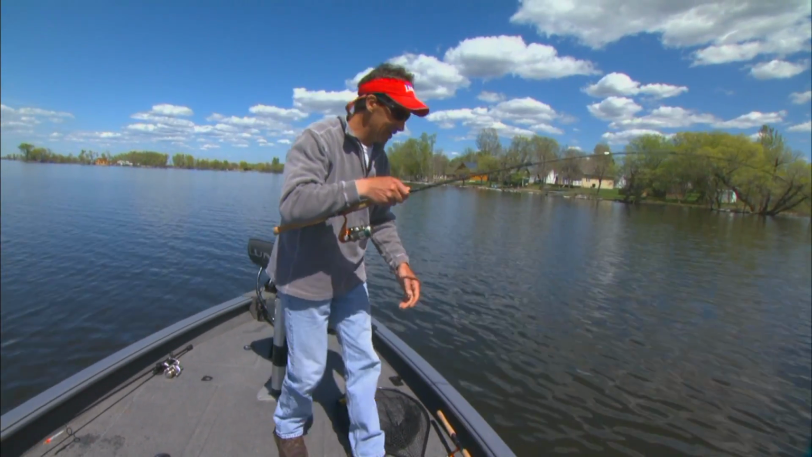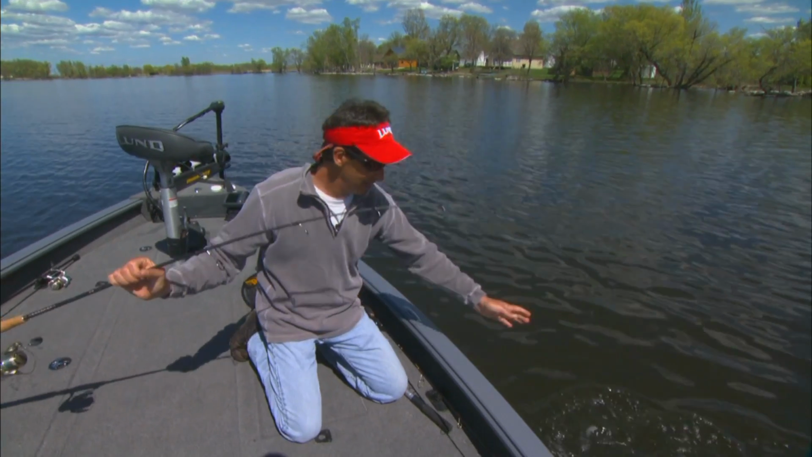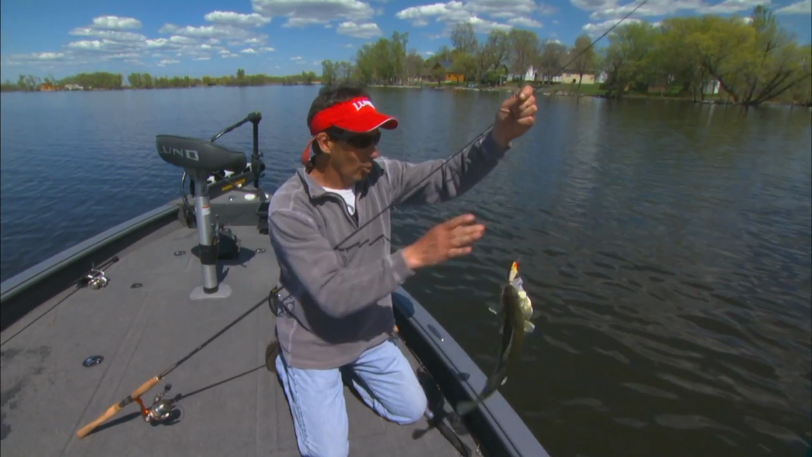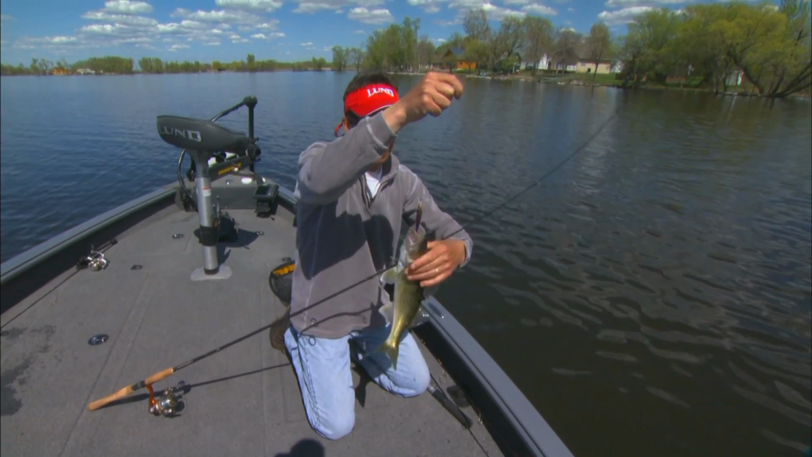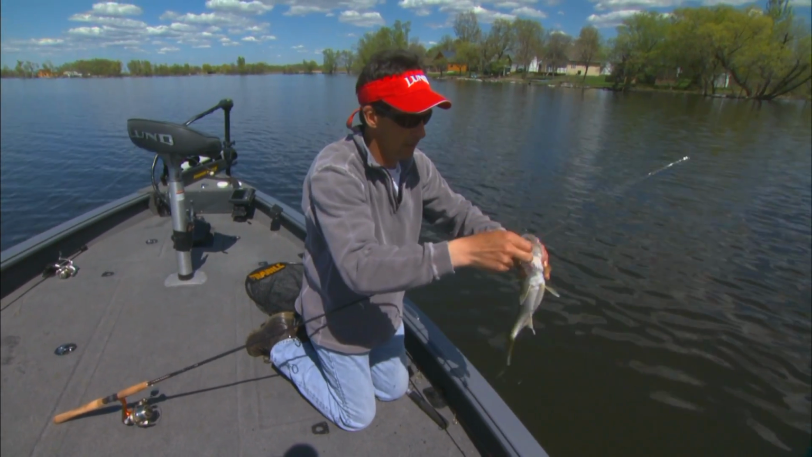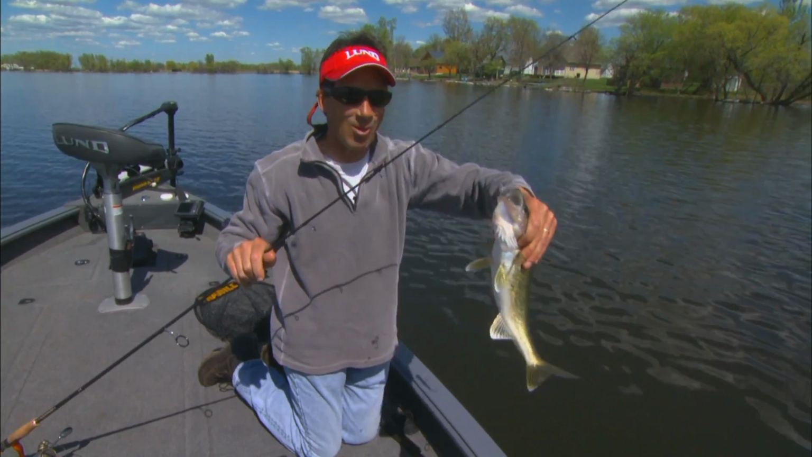You know what? At this time of the year, we've got a couple of really key techniques. One is cranking, and the other one is jigging, and it's intriguing how these fish seem to like that speed for some reason. I suspect Al's going to be changing to the crankbait in short order here. We'll see.